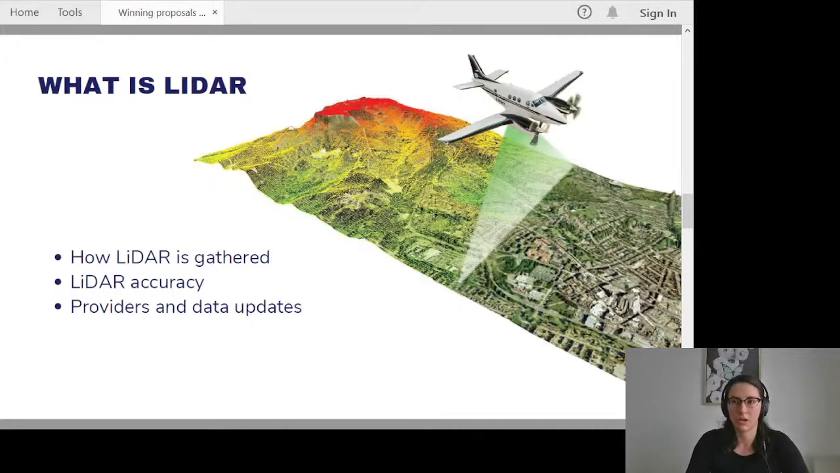These projects are publicly funded, so they're carried out by private contractors on behalf of state or provincial governments or, in some cases, federal agencies. They hire out to private contractors with the tech, who create this data for that public entity, who will then work on making it broadly available.